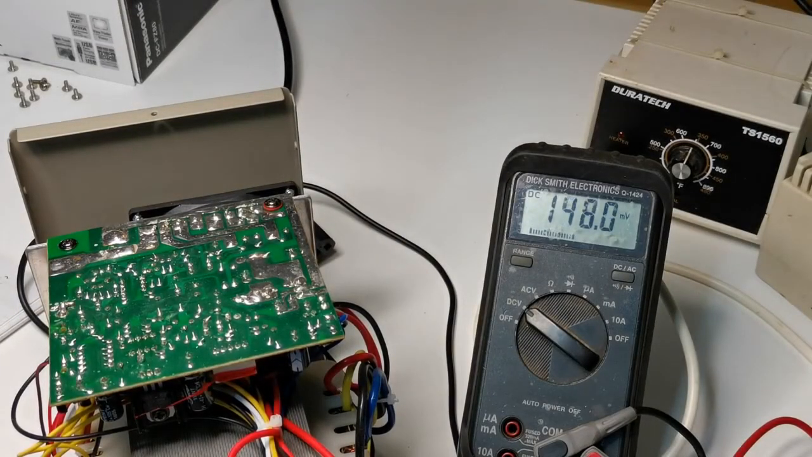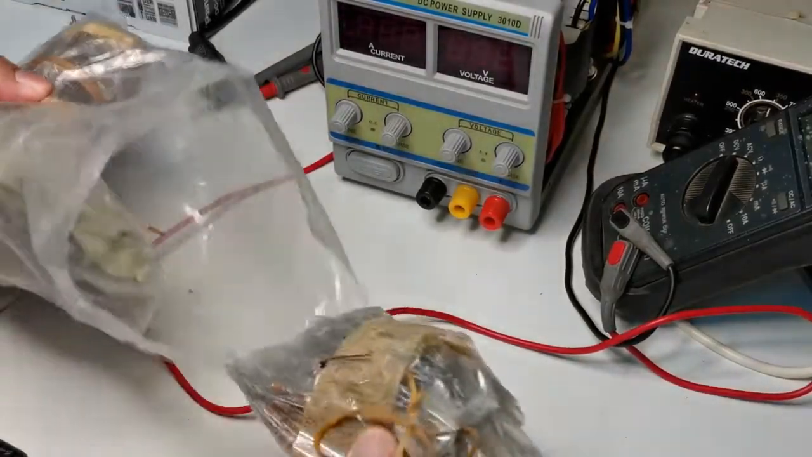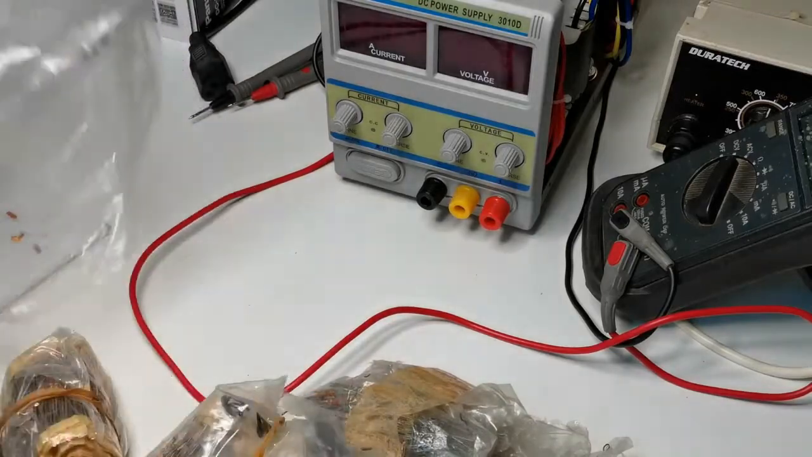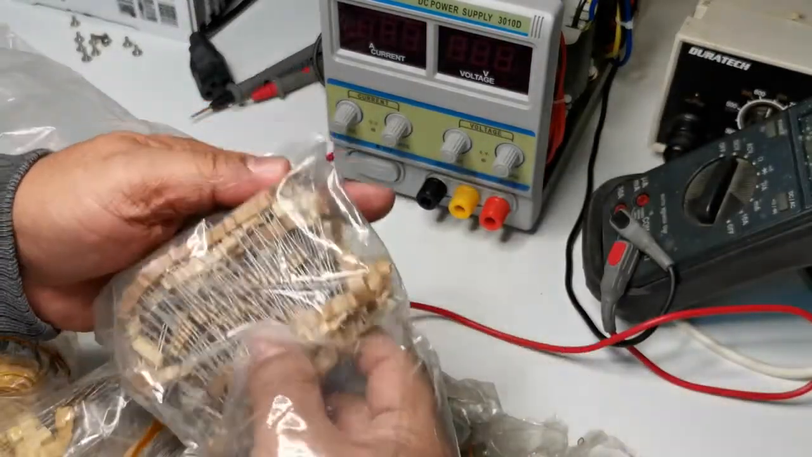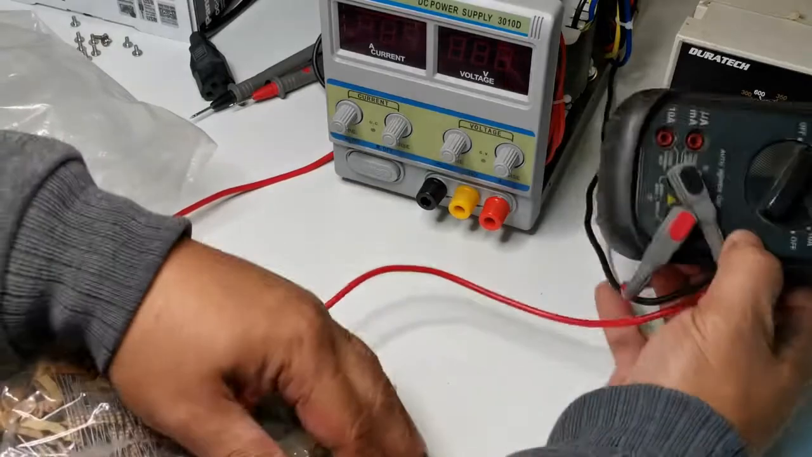Maybe I have some resistors floating around. I'll be back. Oh dear, I have resistors, but I don't know if I have the values here. It's a lot of resistors, and we'll see what the values are.